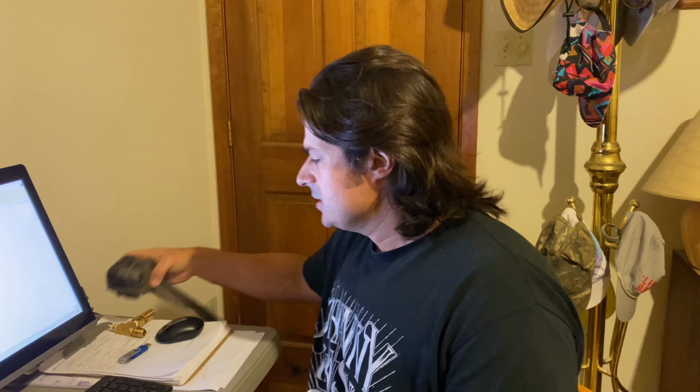Hey guys, in today's video I want to show you some pictures that came from the game camera we have on the land here to document wildlife, and sometimes the cattle meander through. This is a Moultrie game camera, model number MCG 14072, and we got some really weird pictures.